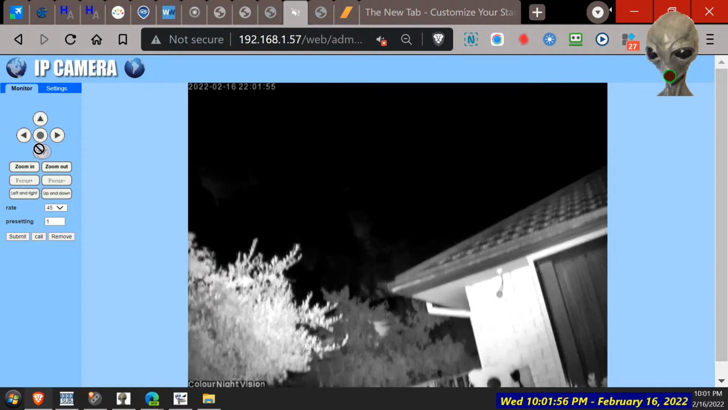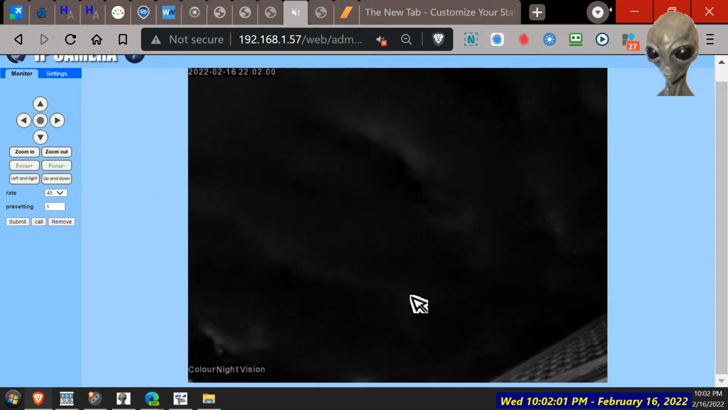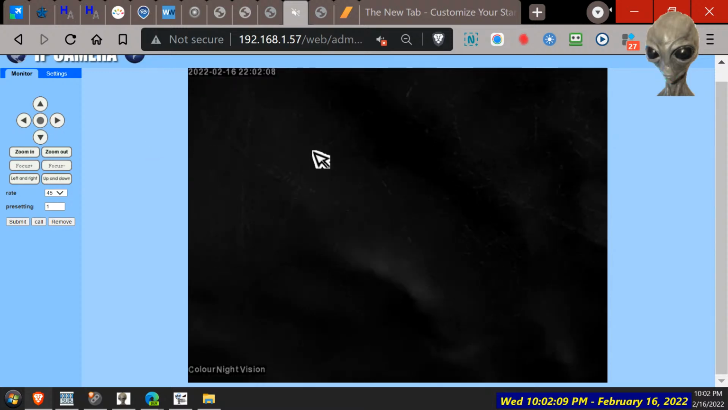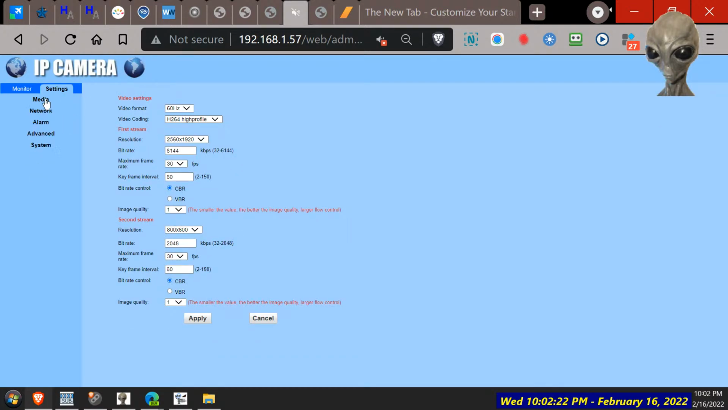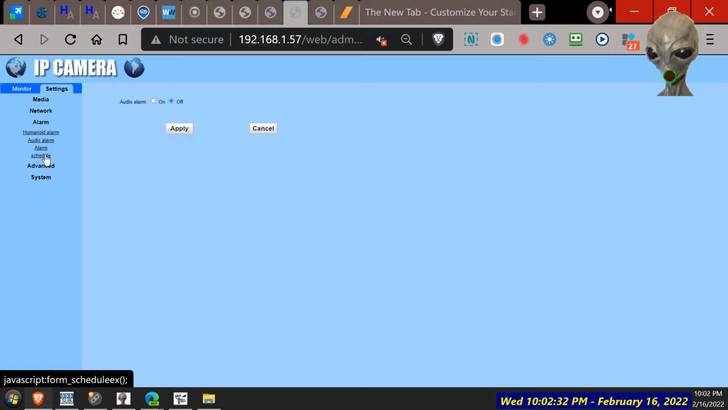So I'll just show you how you get colour mode on this. Oh, we can see clouds. And we can see bugs. So that's the thing about colour modes. I think we can see some stars too there. If we zoom in, I'll just show the colour mode. So if we go to there, media, and change image. I had to play around with all the controls in the bedroom to get it the best.